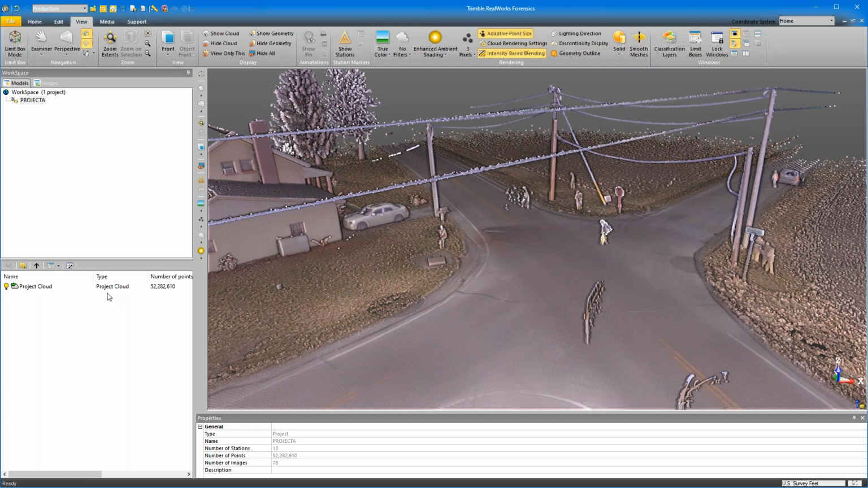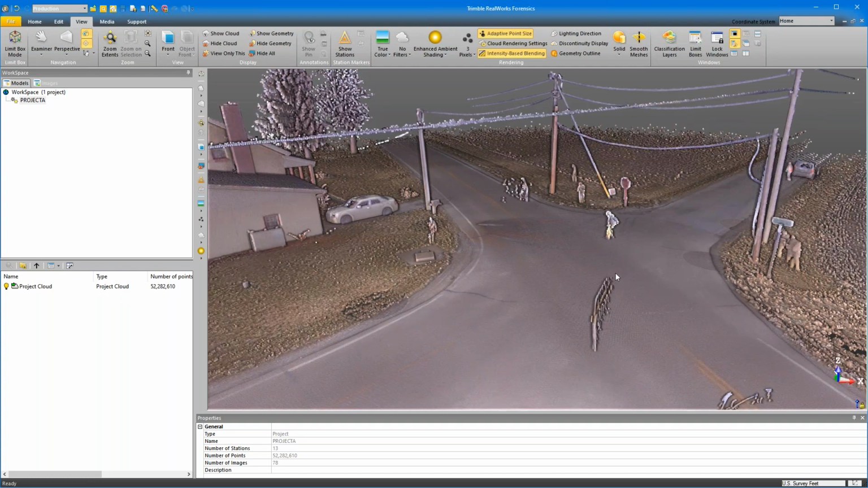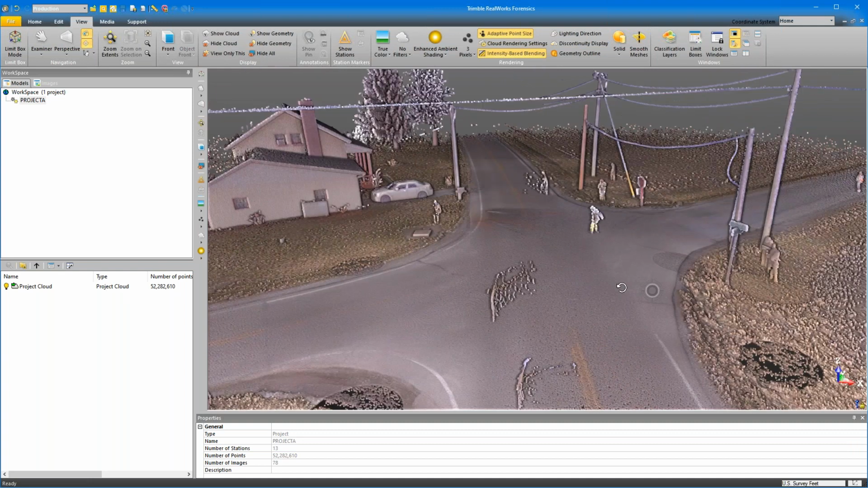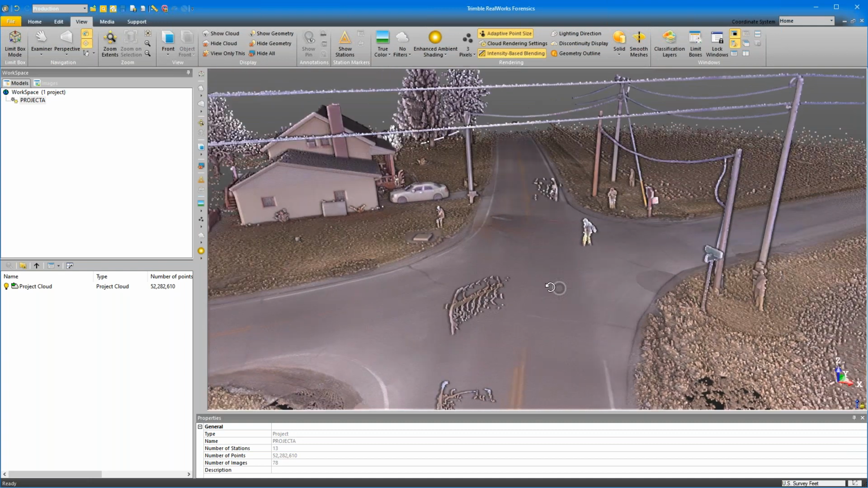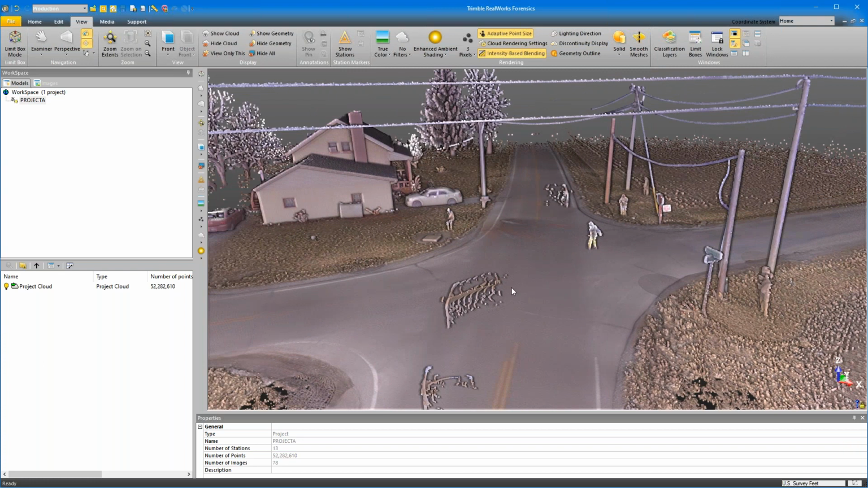So one of the really nice features about Trimble RealWorks Forensic is the ability to automatically classify or automatically clean up our scenes for us, so that we can get closer to having a finished product and move on to our next case. Because if anything like me, we've got cases that are stacked up. We've got a list of things we need to get done, so we don't need to spend a whole lot of time here going through manually.